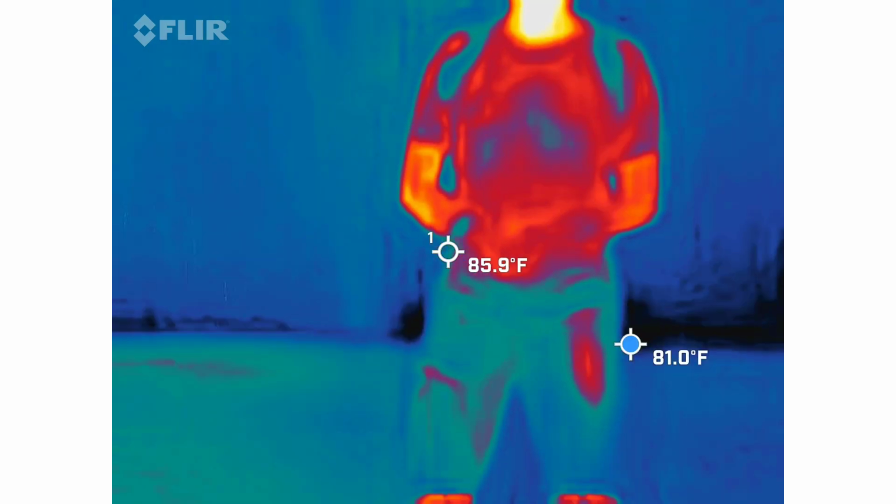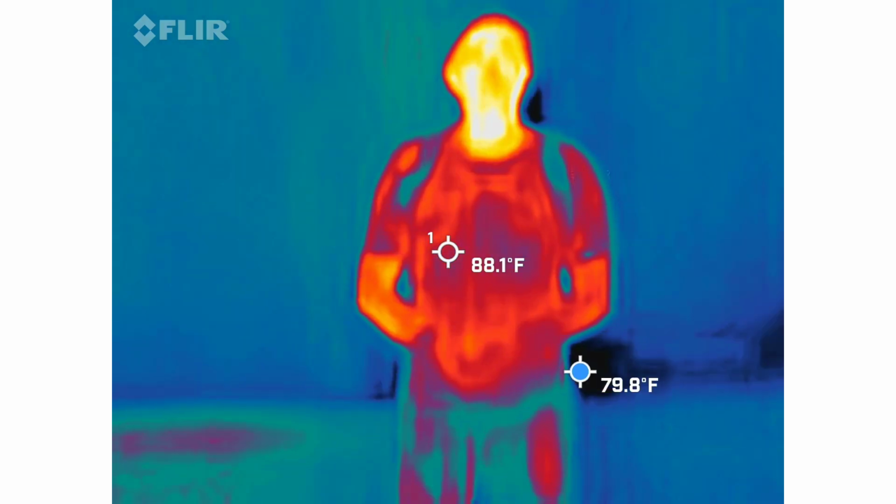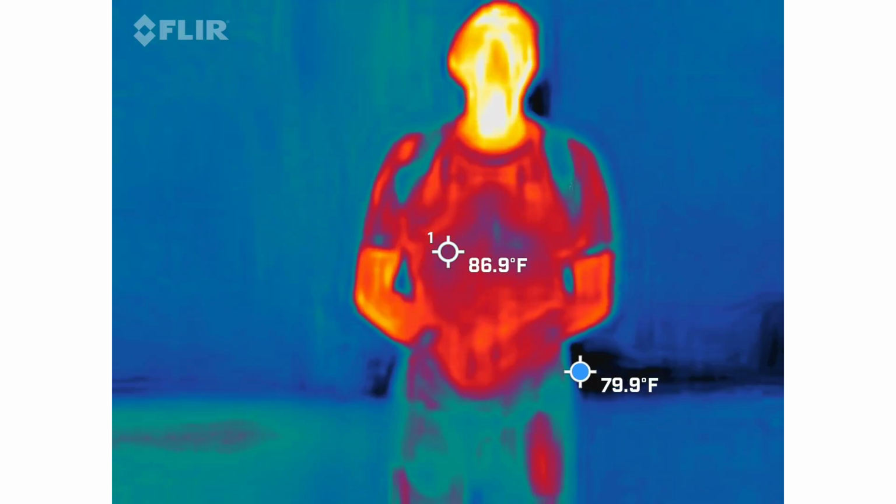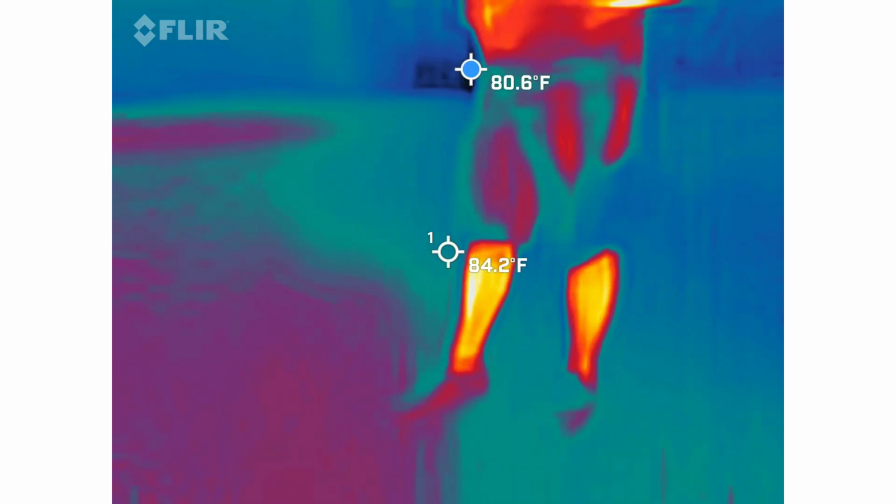The other thing you're going to try to do is keep the sky out of view. The blue sky? Yeah, there's a blue dot giving you the coldest spot in the frame at that moment. It will default to the sky every time it's in view because there's no surface. So again, if you can, it's going to be impossible in some spaces, keep the sky out.